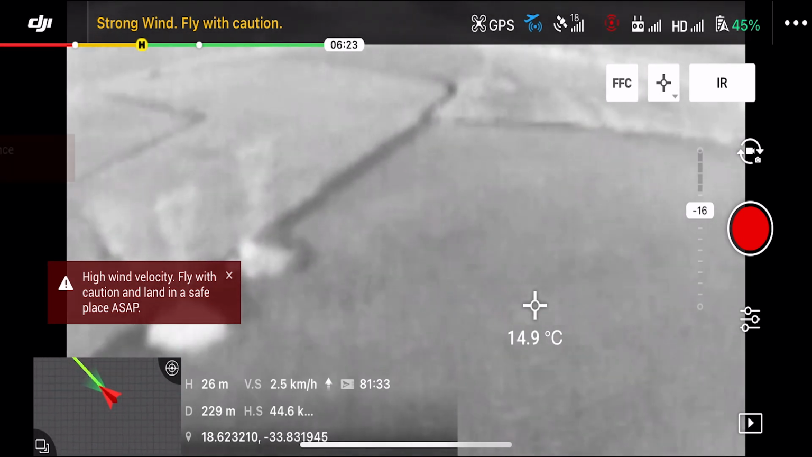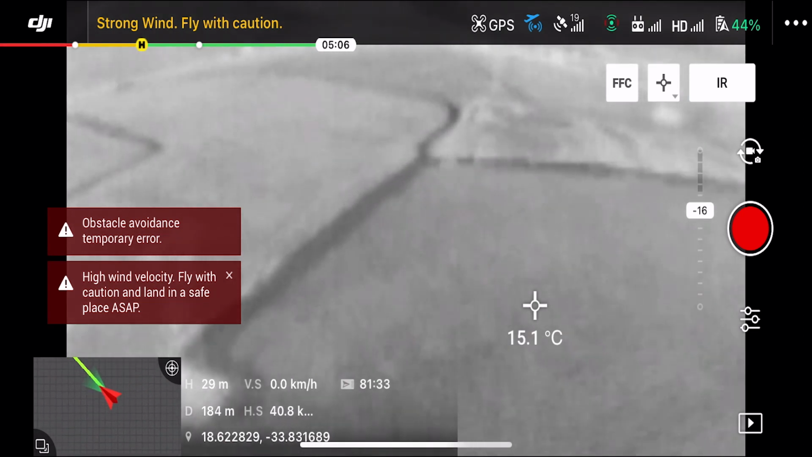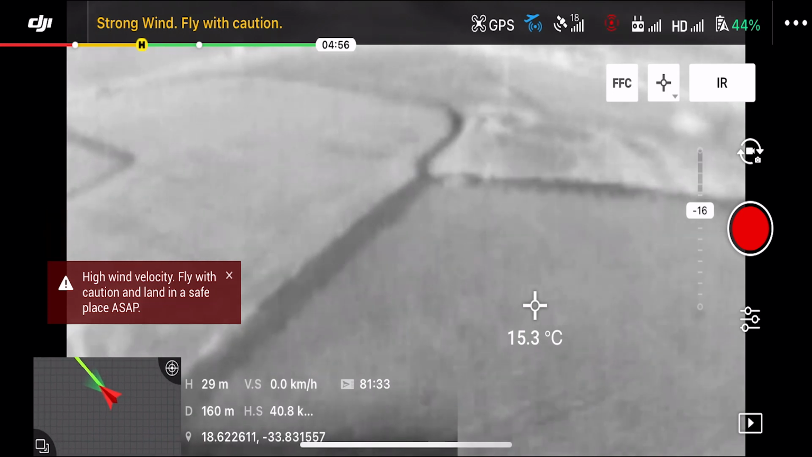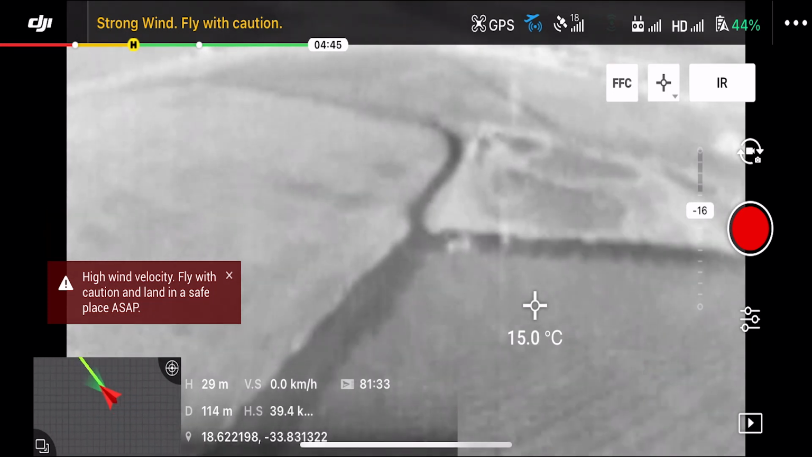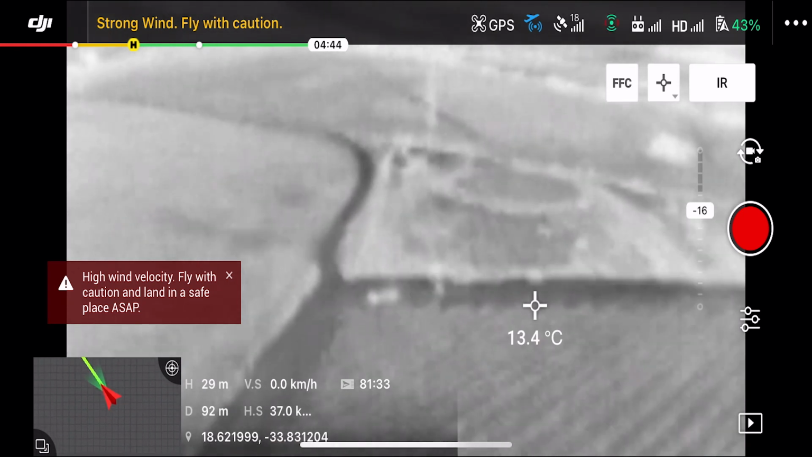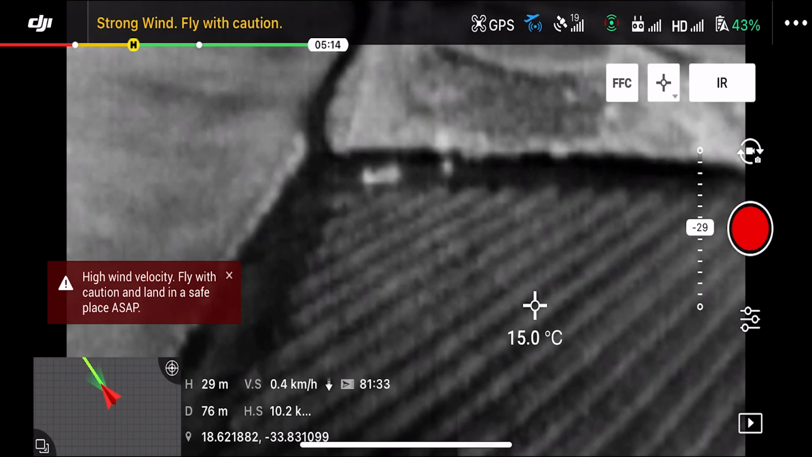Here we're just quickly flying back with the Dual. We can hardly see the pylons, and we're flying at an altitude of 30 meters, and we are almost back at the vehicles and we still can't see them clearly. Only at about 80 meters do you really start to see the definition.